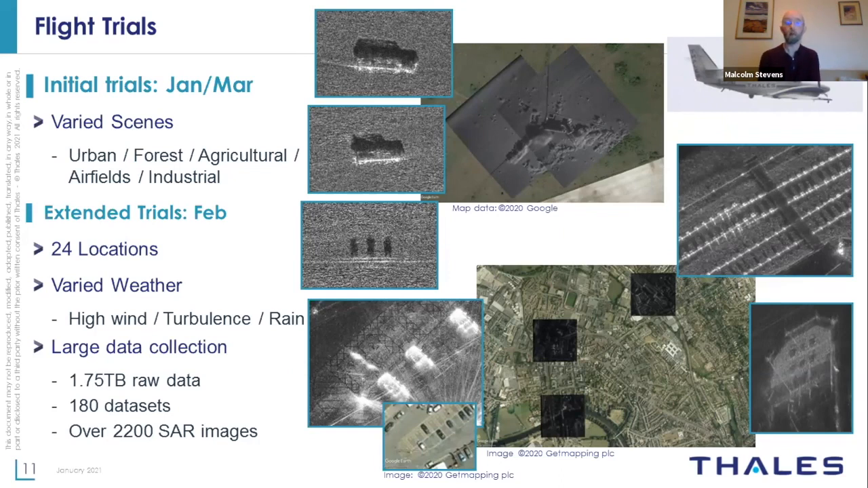The following year, having produced some successful images, we were contracted to continue these and collect a large amount of data within a very short space of time. In just a week, we collected over 180 data sets covering 24 locations spread around the UK, and formed over 2,200 SAR images just from those trials. But in total, we formed something like 3,000 images from the Bright Spark radar over the first 2 lots of trials. We had a variety of weather conditions.